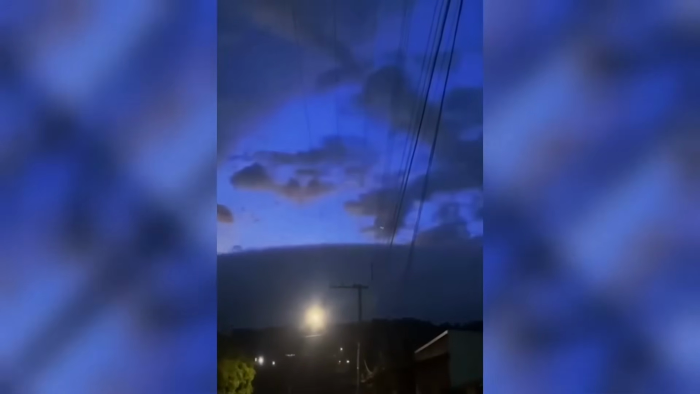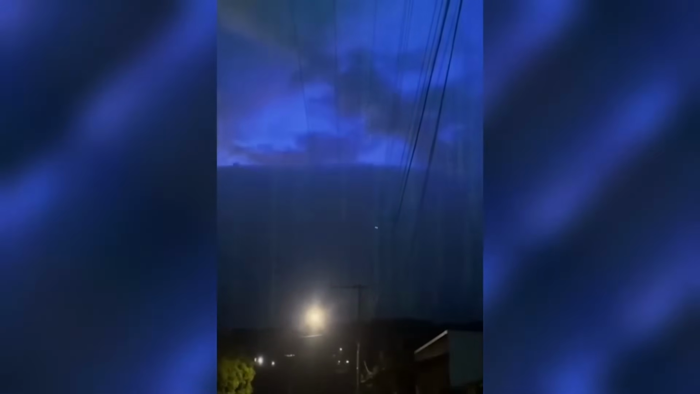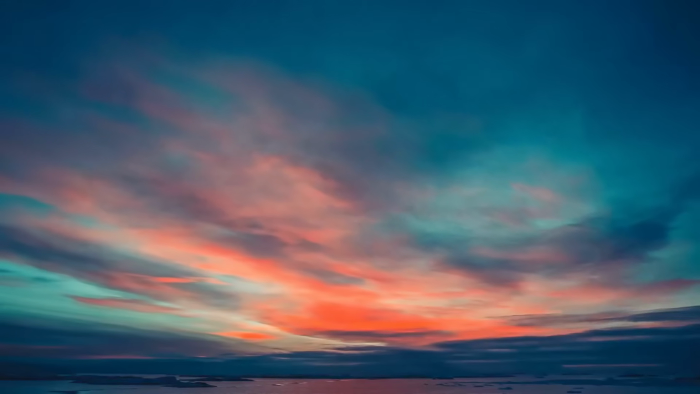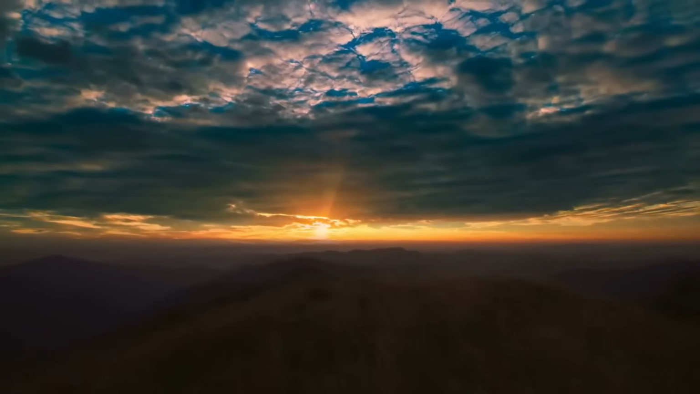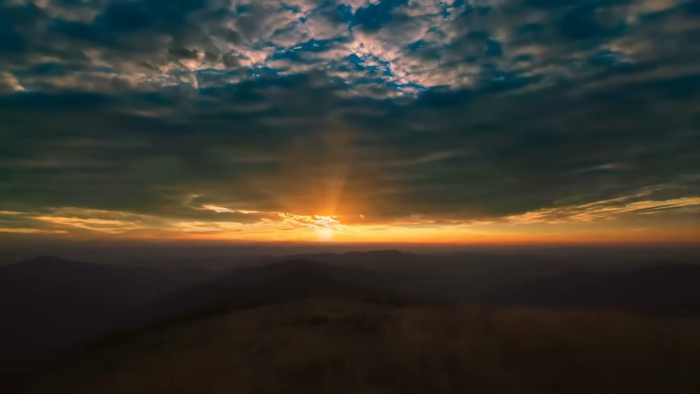This theory proposes that what we're seeing is an error in this simulated reality, and that's why the abrupt transition from day to night. Others have speculated that the event might be the result of a government experiment, such as the infamous Project Blue Beam. This conspiracy theory suggests that advanced technology is being used to create realistic holographic images in the sky, possibly as part of a psychological operation.